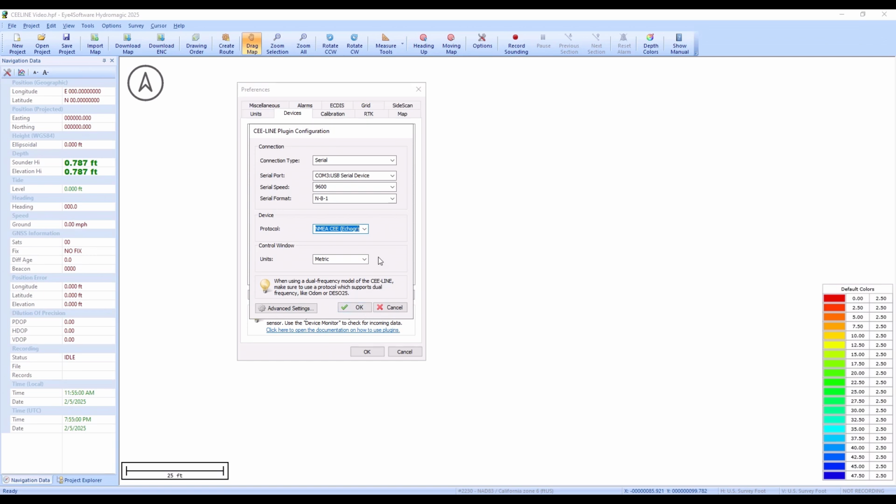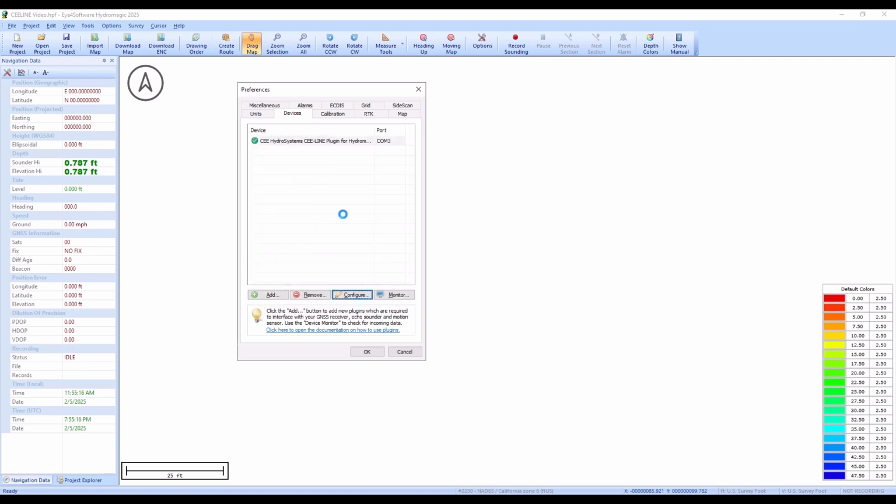Also, a water column echogram is going to be transmitted through from the C-line to Hydromagic. So this will be our standard setup when using the C-line with Hydromagic, whilst using the USB-A black strain relief cable. So we hit OK here.